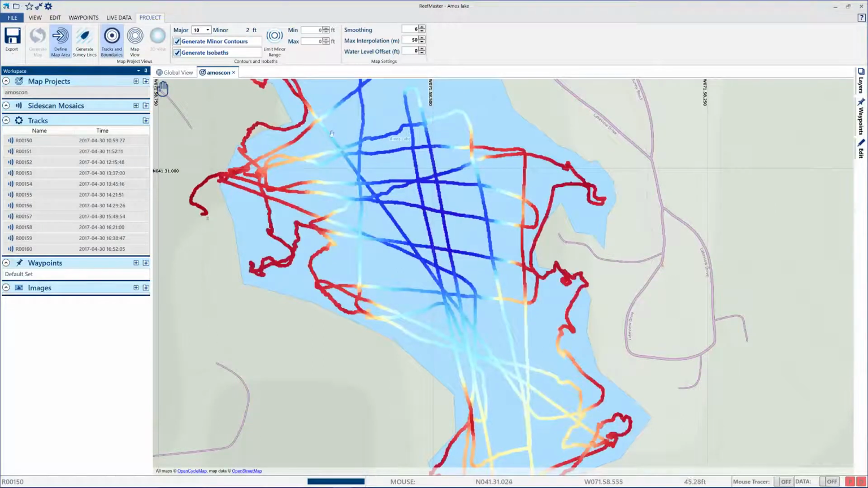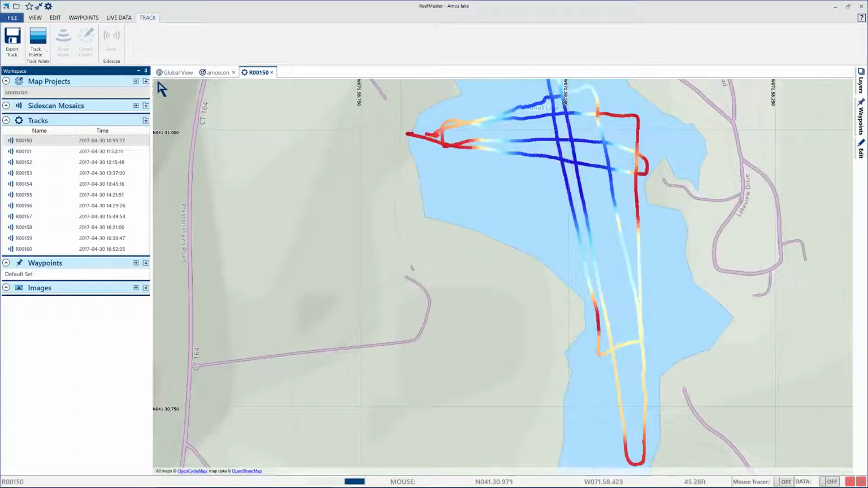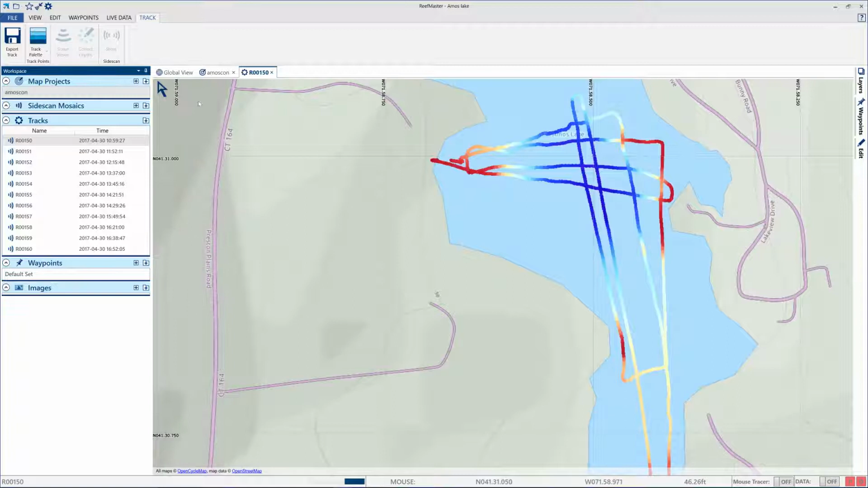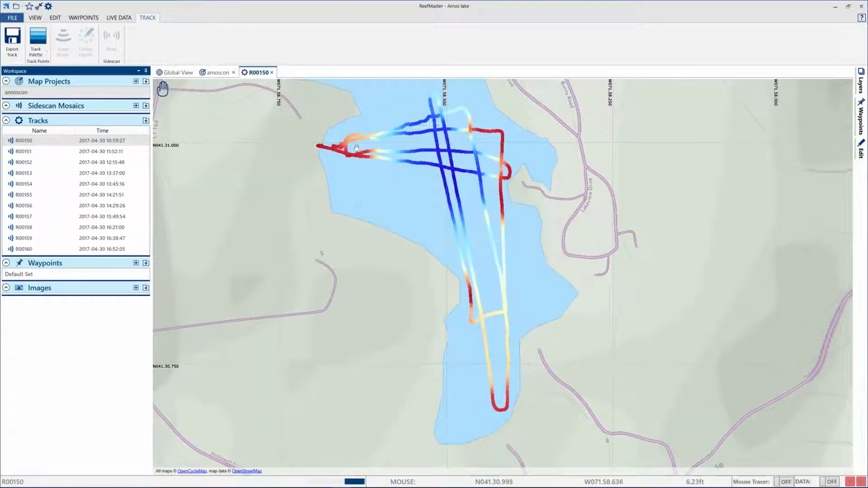Let's go ahead and bring up the very first one. We'll take a quick look at it. We'll look at the sonar view before we get into actually doing the map. It's going to take a minute to go through the data. There's a lot of side imaging here. Real quick, while it's going through the data, what did I do here?